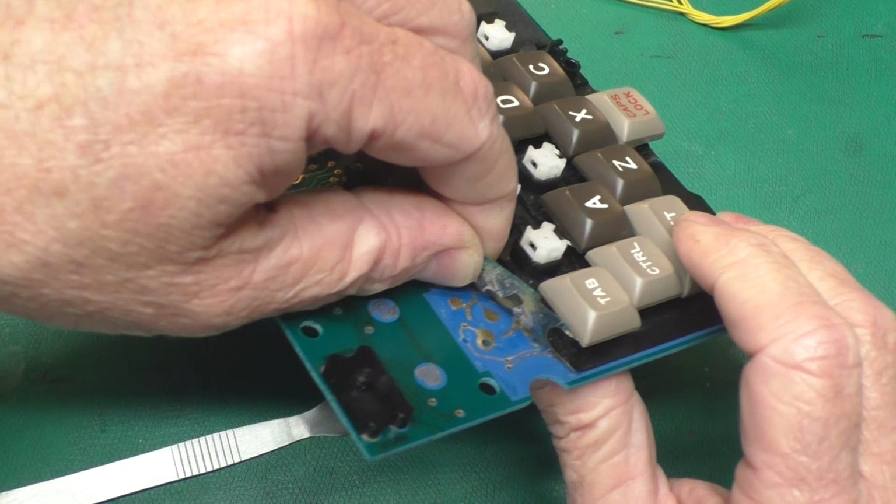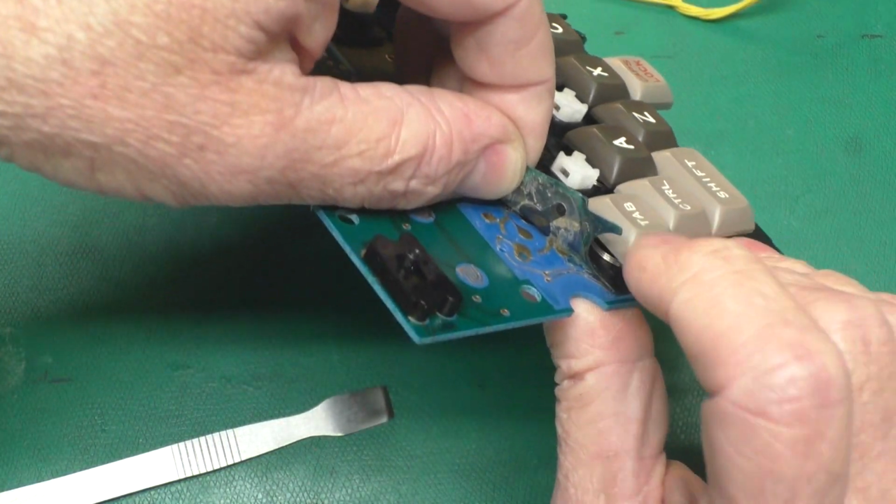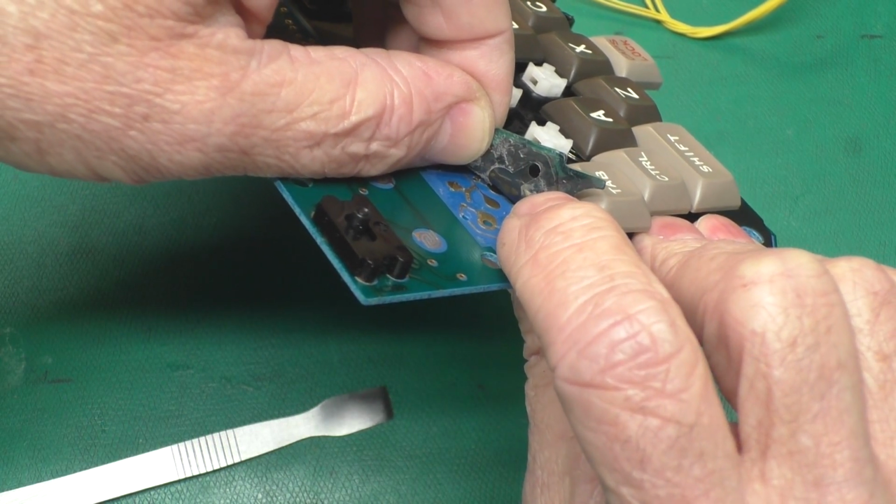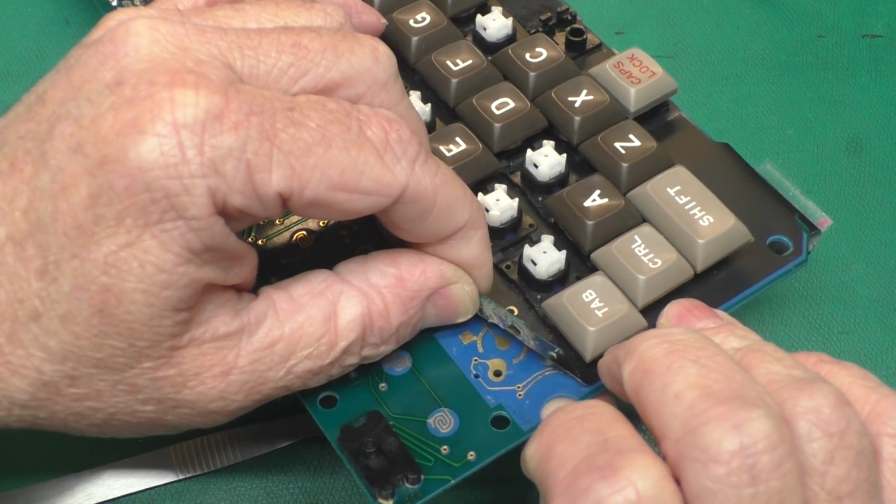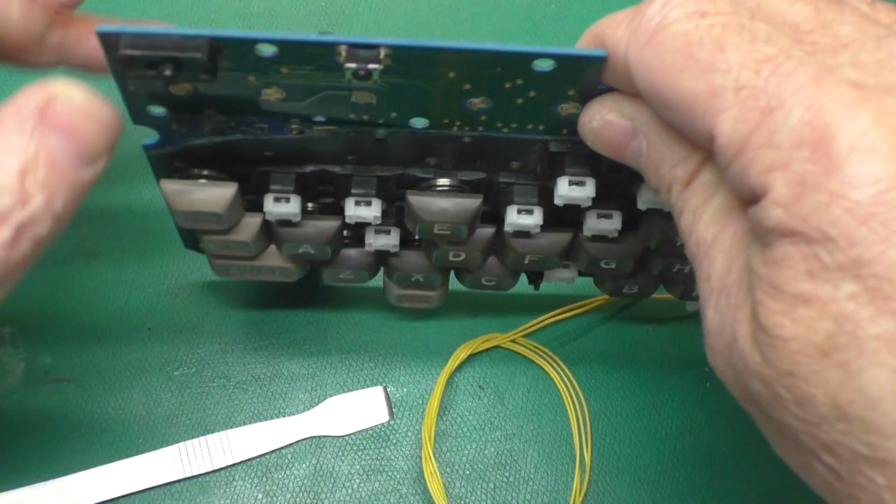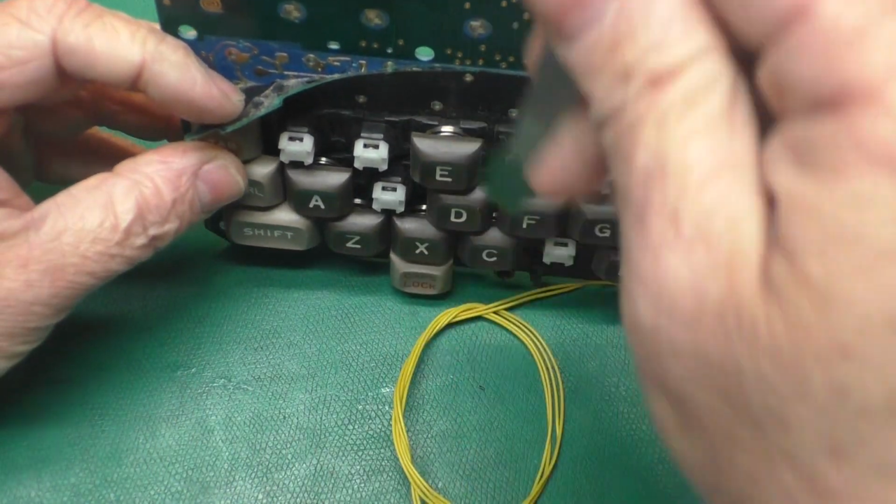Okay. So really, we just have a printed carbon on the Mylar that's contacting something on a trace on the PCB. It's just a pretty standard setup, but with the Mylar glued down.